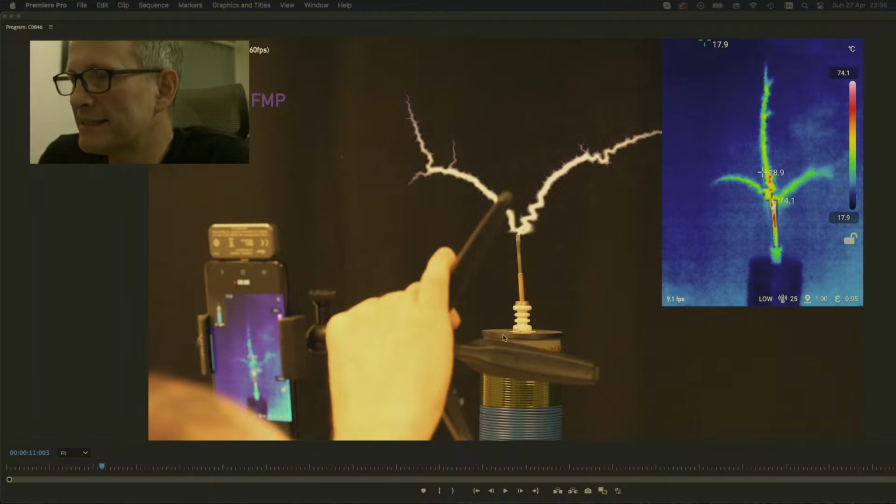The way you get round this would be to paint everything with the emissivity of a black paint. And we've used this in experiments testing the claims of one Andrea Rossi's Hot Cat way back in the day. So that is commercially available.